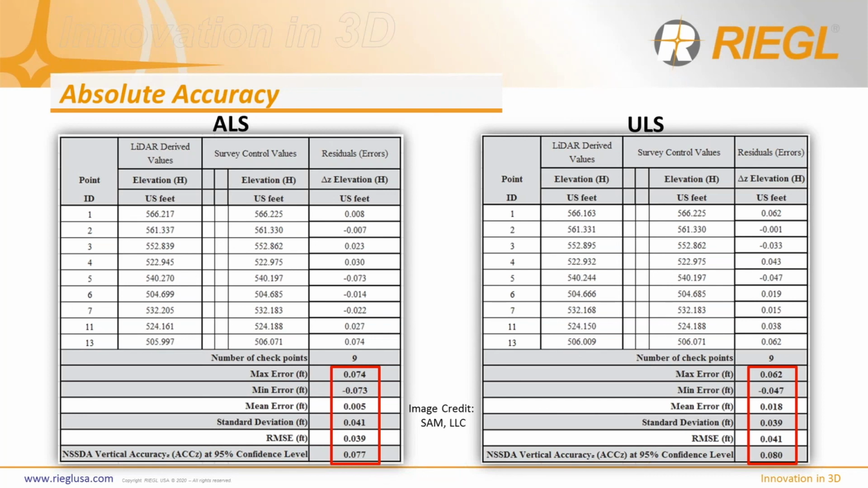And what jumps out to me in these calibration reports is we achieved a very, very, almost scary similar result in our overall RMSEs, or how our ALS unified data set and our ULS unified data set are fitting to our final control from a vertical standpoint. Both were right at that 800ths mark at a 95% confidence interval at survey control.